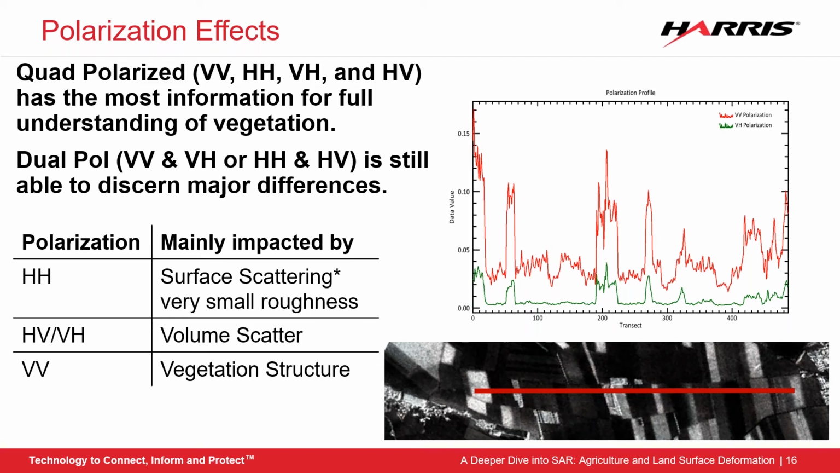However, sometimes this isn't possible, in which case dual polarization, so VV and VH or HH and HV, can still inform on many different agricultural aspects. Each polarization is usually affected by different aspects of the soil and vegetation interactions. So here's a quick general overview of what every polarization is best at.